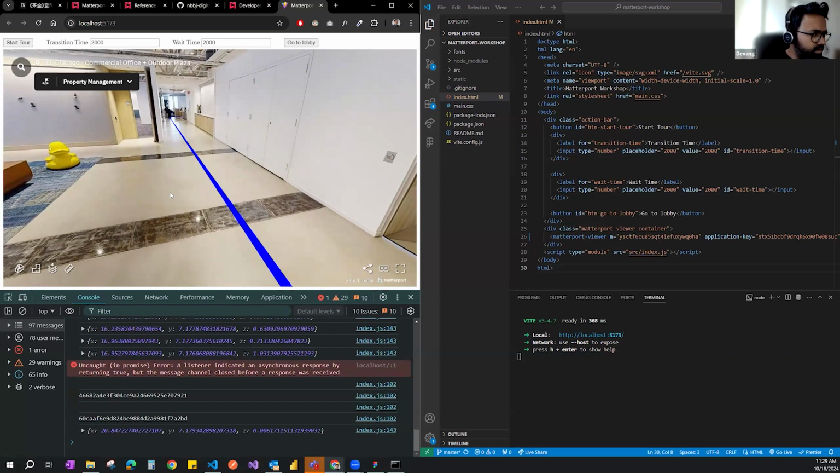So let me do this. Do you know the shortcut to open up this inspector? Is it F12 or something? Because Control Shift I or something like that, I think.